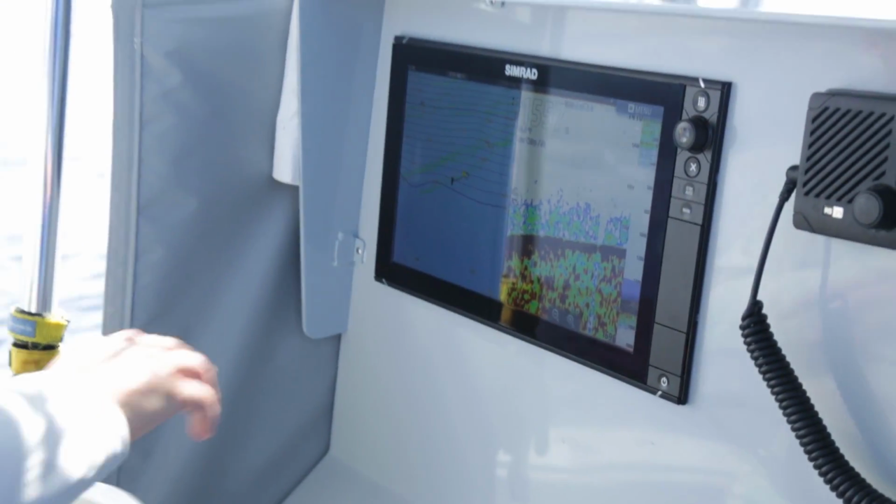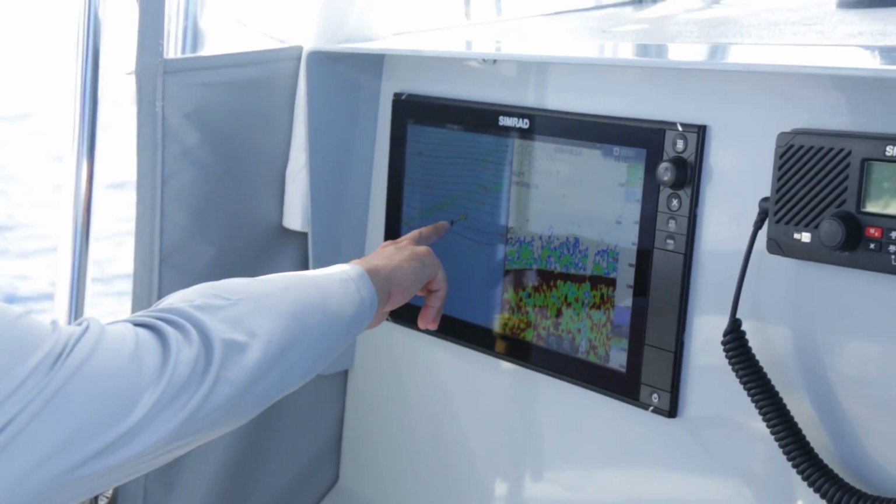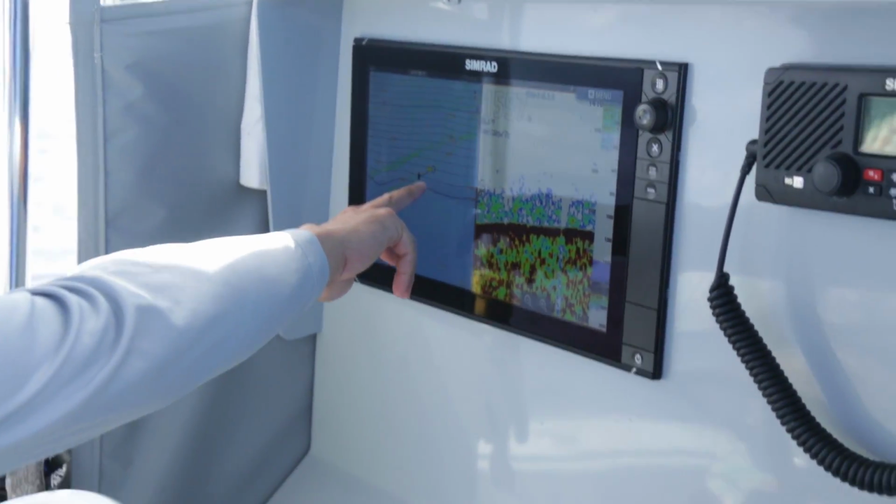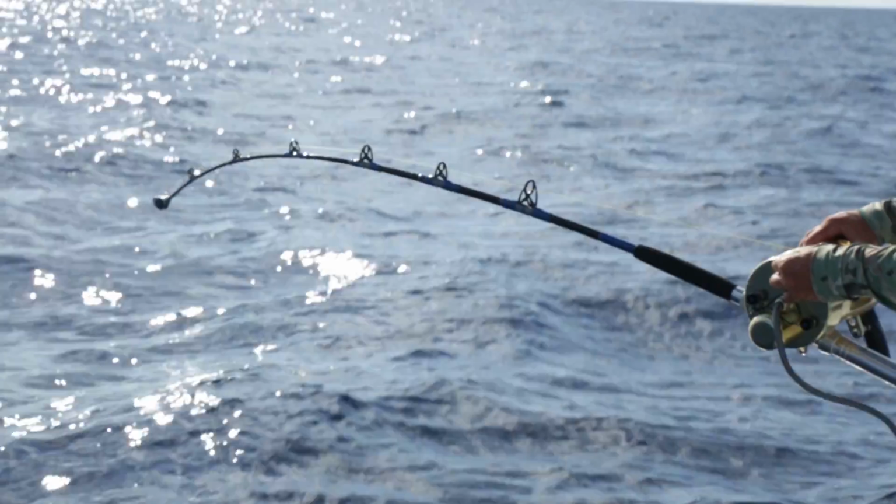You can see the boat's drifting here. We were up here when we first started talking, now it's about right here. He's been letting the line out that whole time. It just hit the bottom, so now he's bringing it up, getting the line tight.